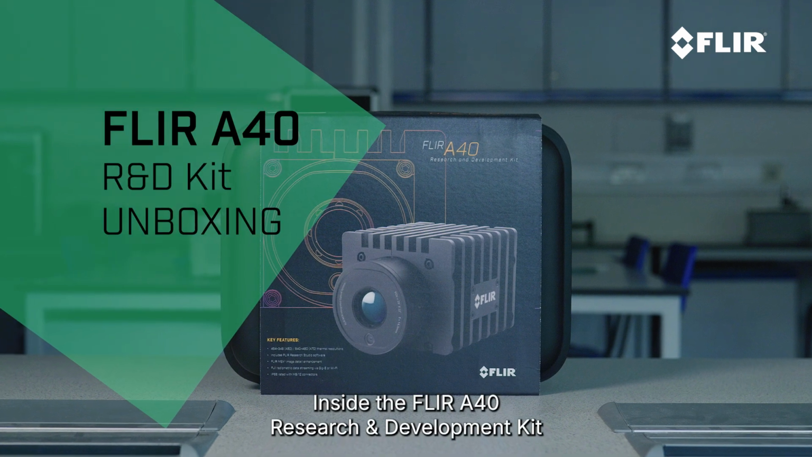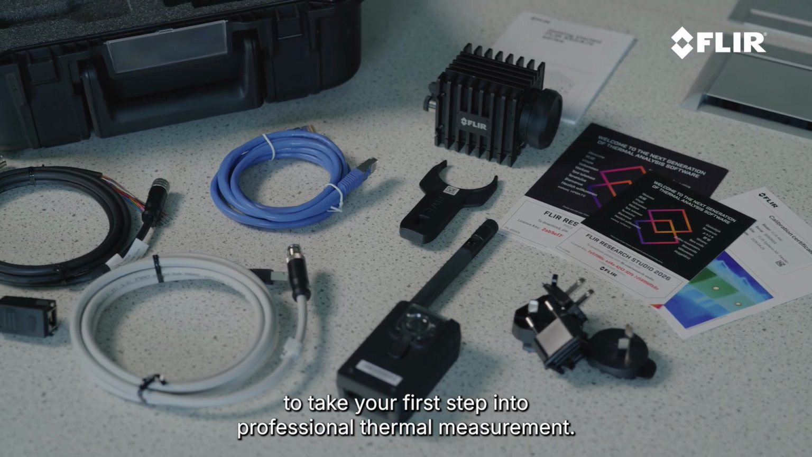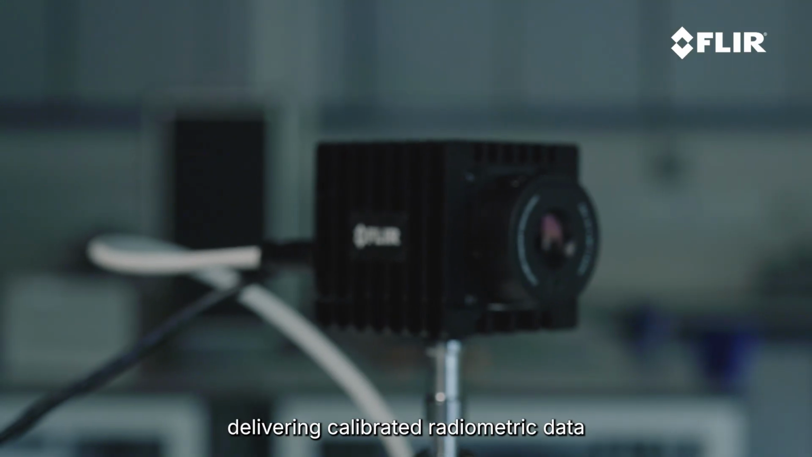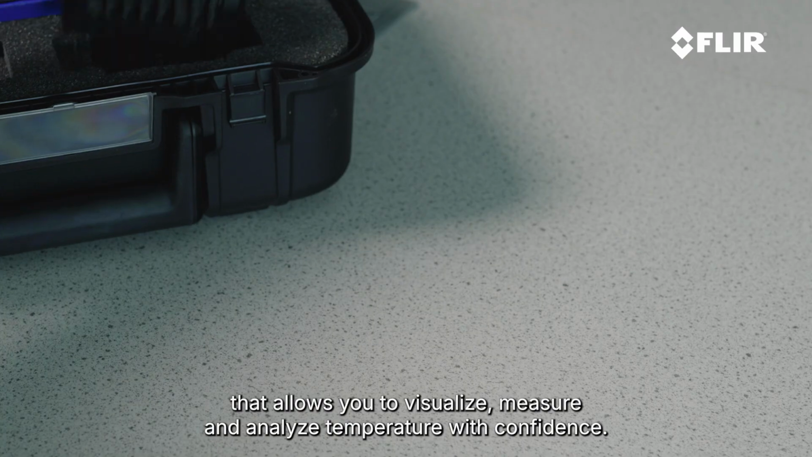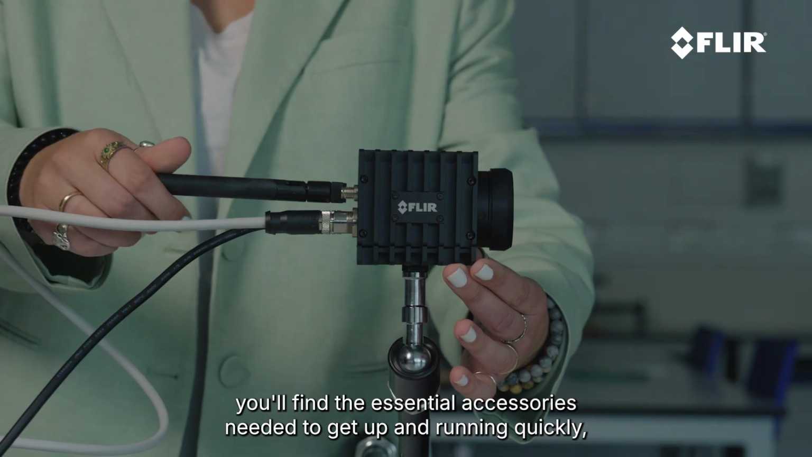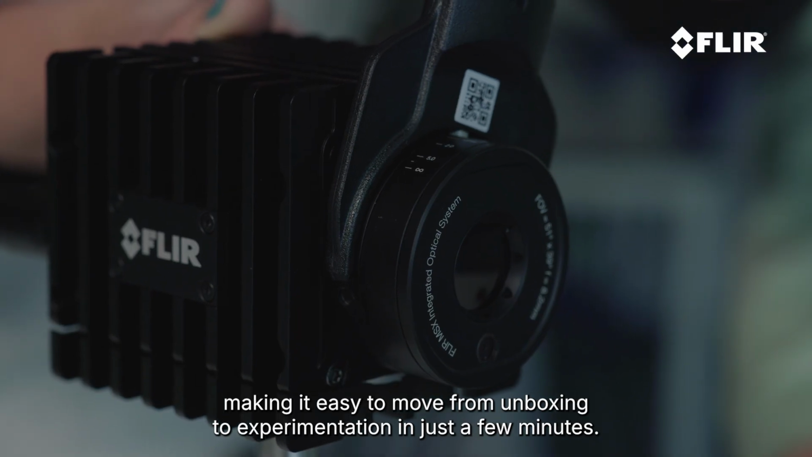Inside the Flir A40 Research and Development Kit is everything you need to take your first step into professional thermal measurement. At the heart of the kit is the Flir A40 thermal camera, delivering calibrated radiometric data that allows you to visualize, measure, and analyze temperature with confidence. Alongside the camera, you'll find the essential accessories needed to get up and running quickly, making it easy to move from unboxing to experimentation in just a few minutes.